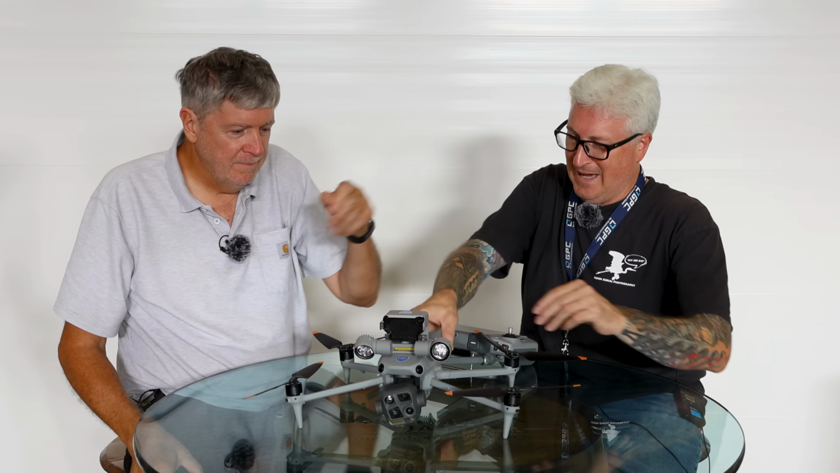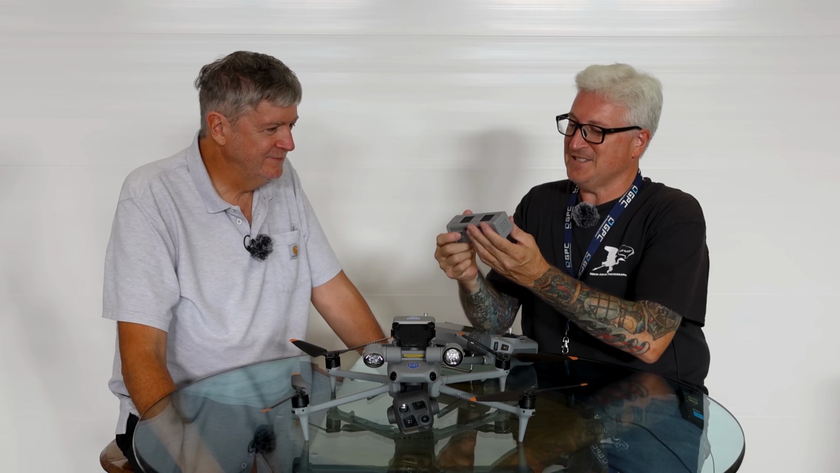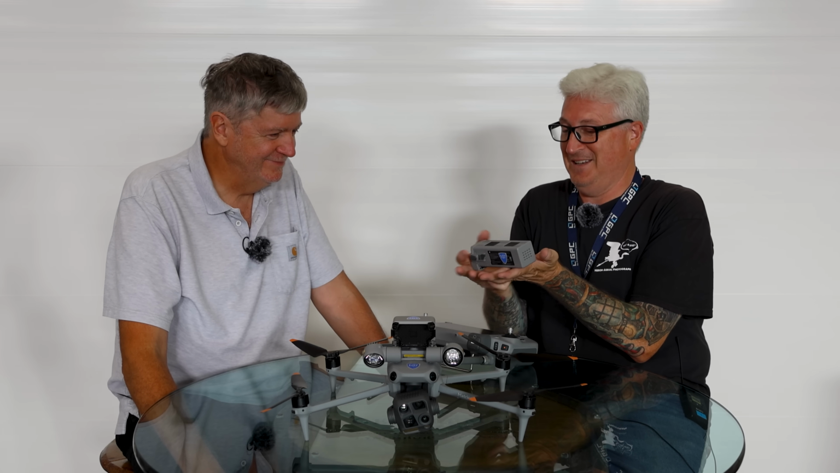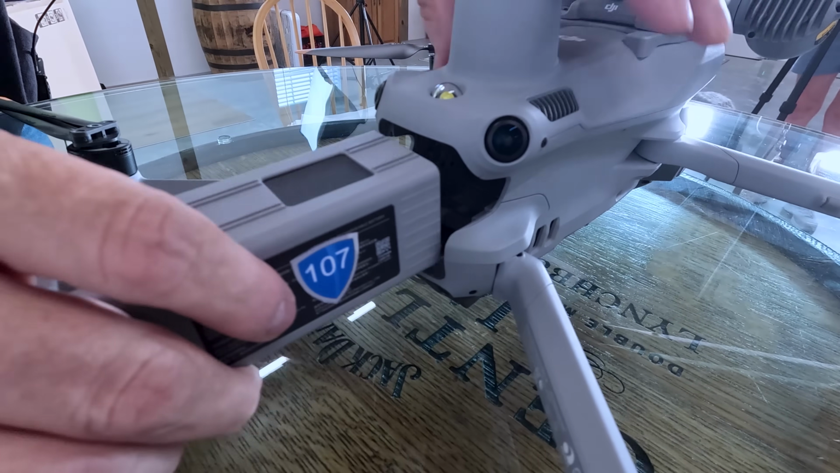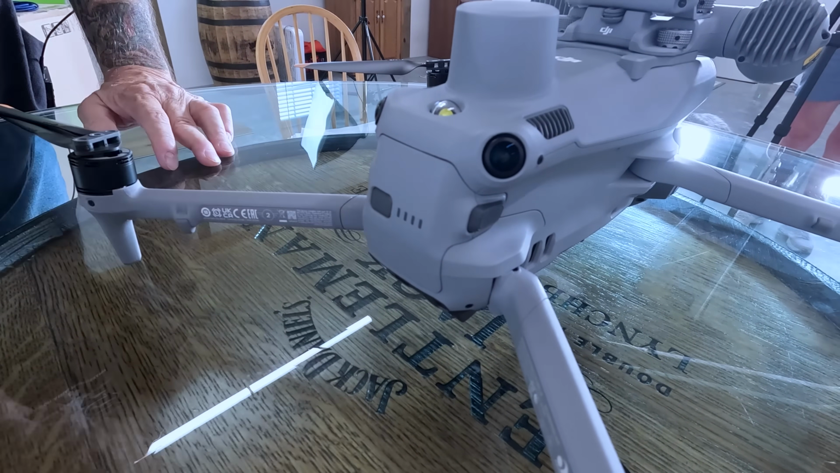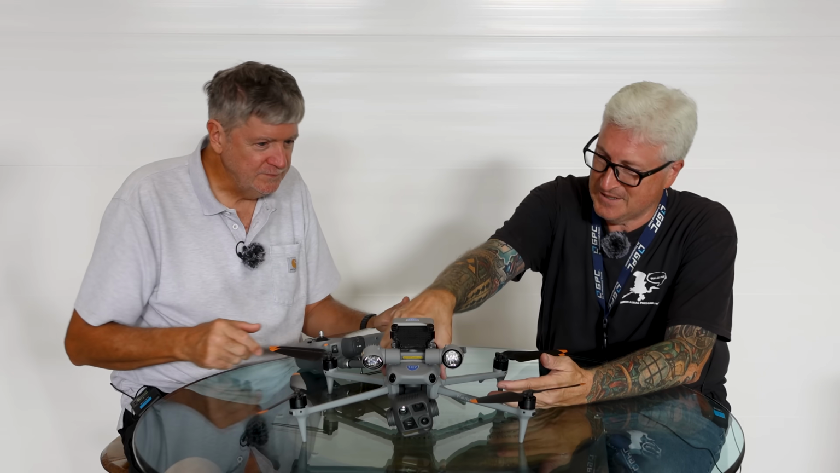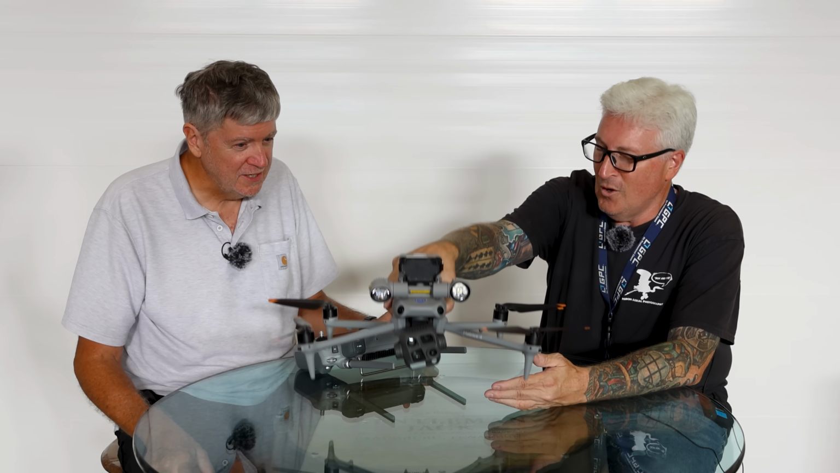You do not. And the battery is about as big as a Mini. Probably weighs more than a Mini. It feels like it weighs more than some little drones. I think the battery itself is over 250. How long does this massive battery last? How long of flights can you get on this thing? Supposedly 40 minutes. And how much does the thing weigh? Do you know? Probably as much as my first car.